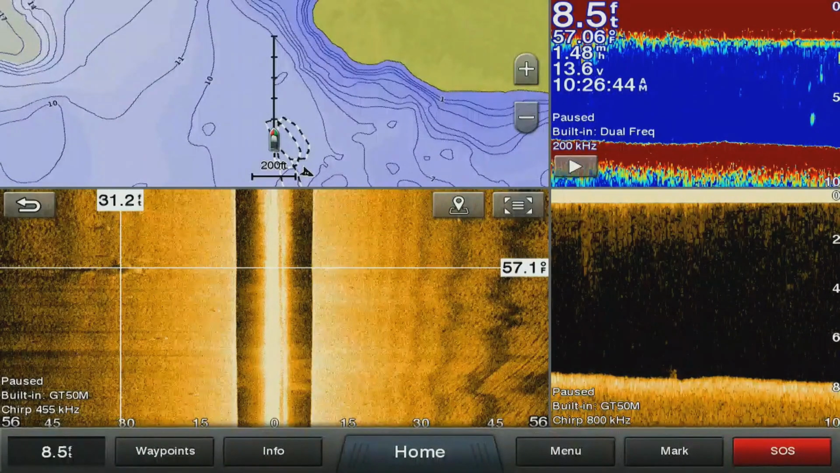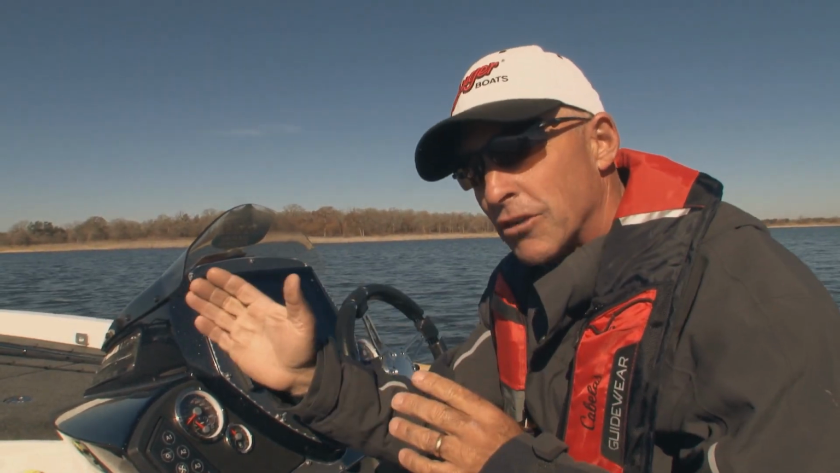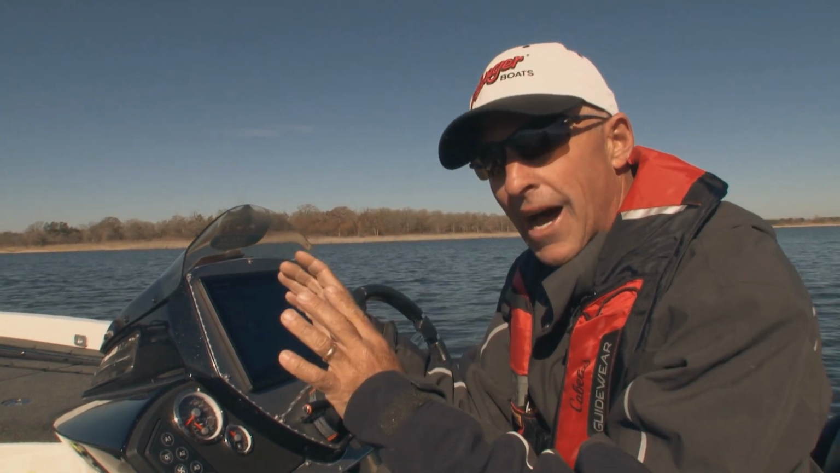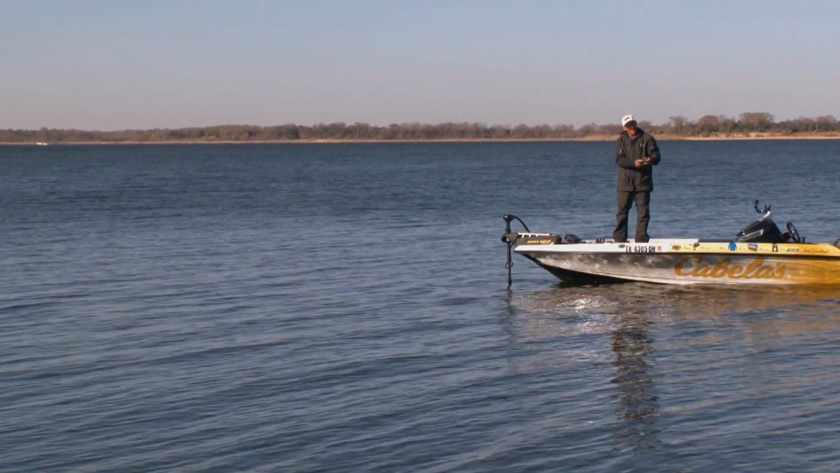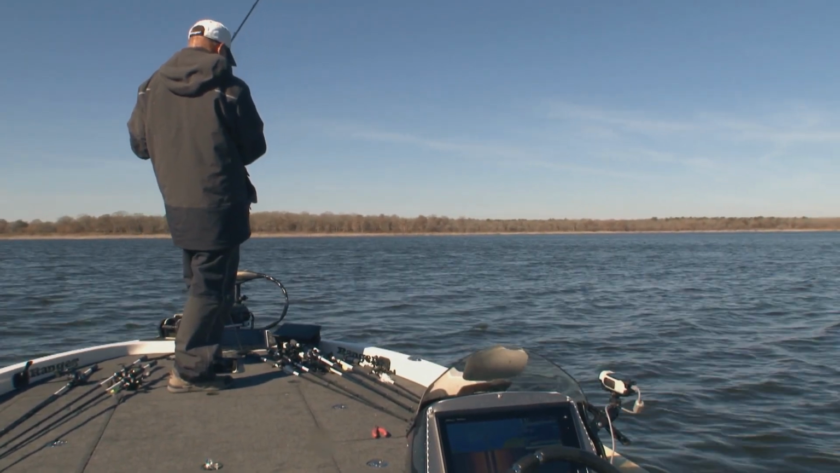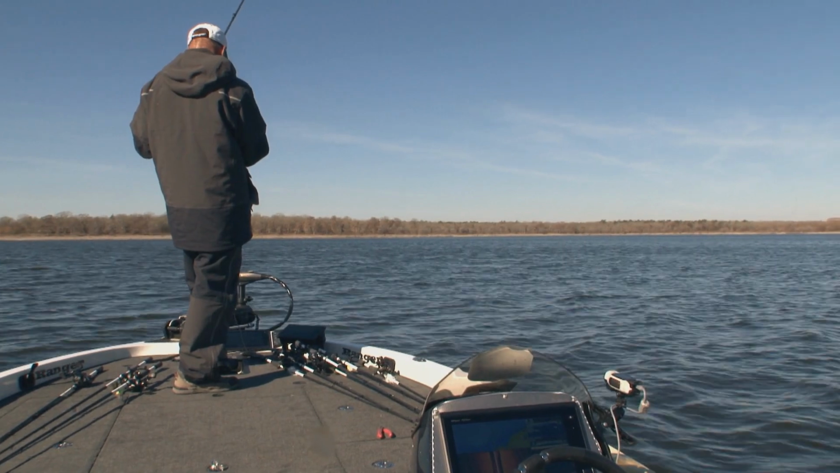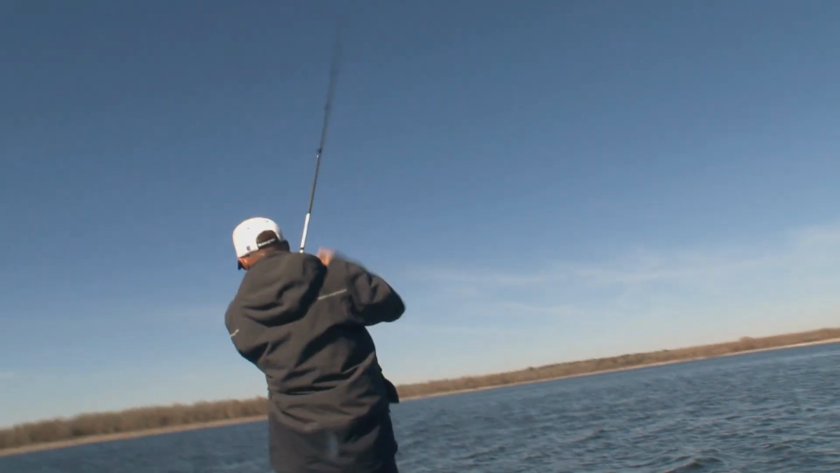Now what I'm gonna do is sit down, put my trolling motor in the water, and move in there. I'm gonna be able to see that brush pile on the Panoptix and be able to throw right at it. I actually caught one pretty quick, a 2-pounder on a brush pile using my Panoptix. And when I say using my Panoptix, I'm using the Panoptix to scan and see the brush.